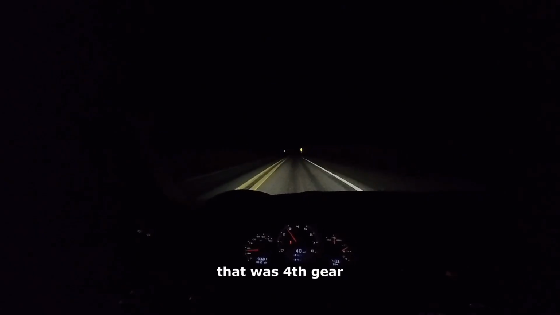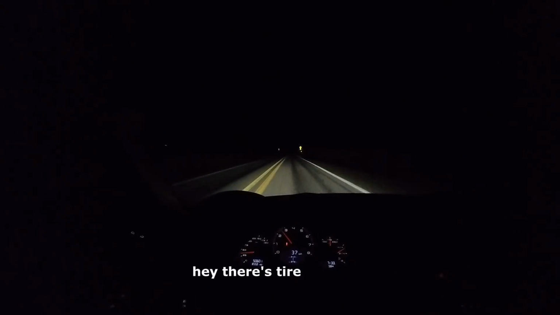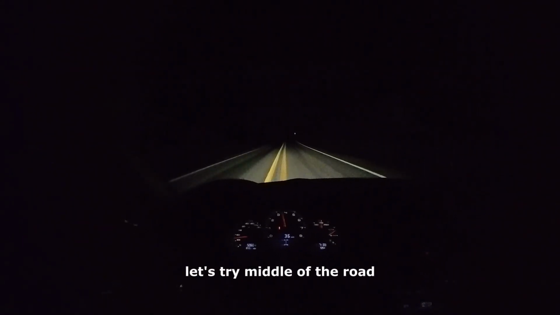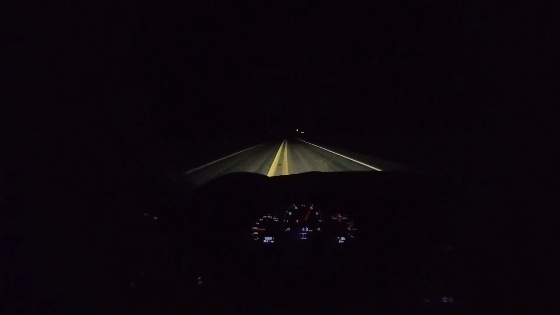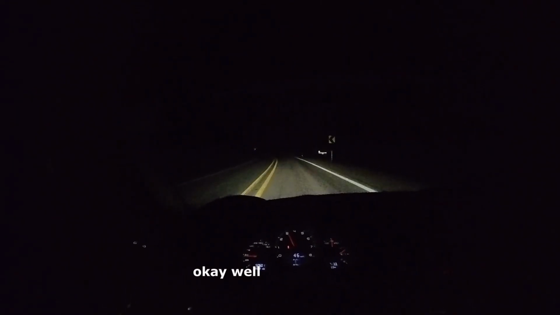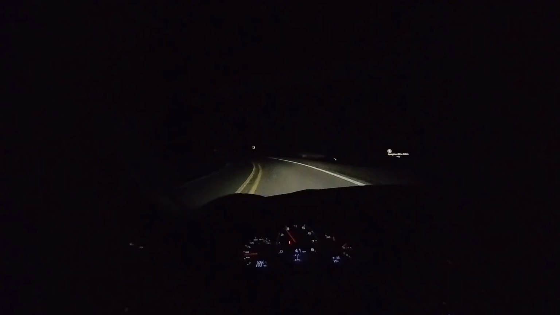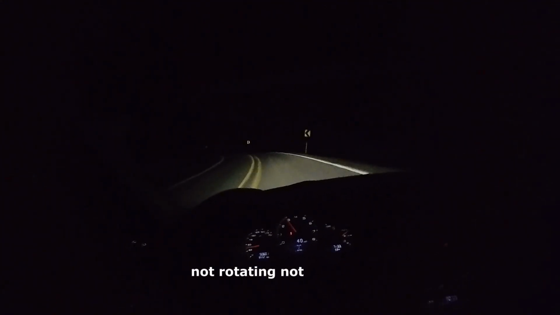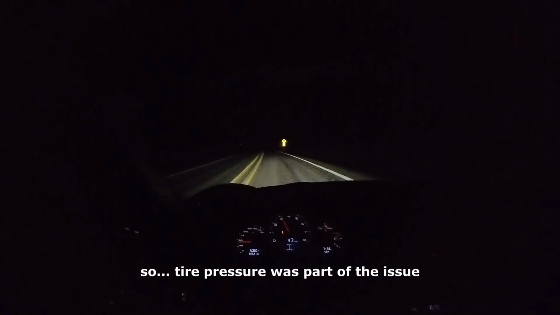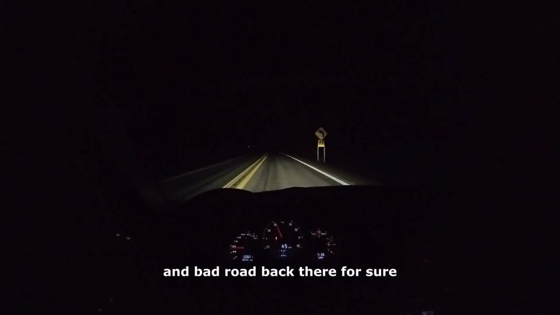Oh, that was fourth gear. Hey, there's tire pressures. Let's try middle of the road. Okay, well that's not rotating, not spinning, so tire pressure was part of the issue, and bad road back there for sure.